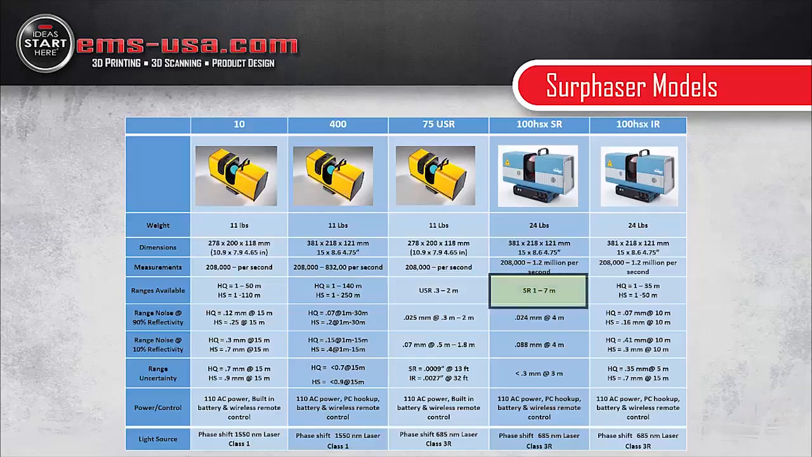The short range, you can see, will go out to about 7 meters. And again, that's just how far the scanner will see and basically get a return back. So that'll go out to about 7 meters. And then the IR, depending on the settings, will go out as far as 50 meters. The AEC systems, the Model 10, will go out as far as 110 meters, while the Model 400 will go out as far as 250 meters.